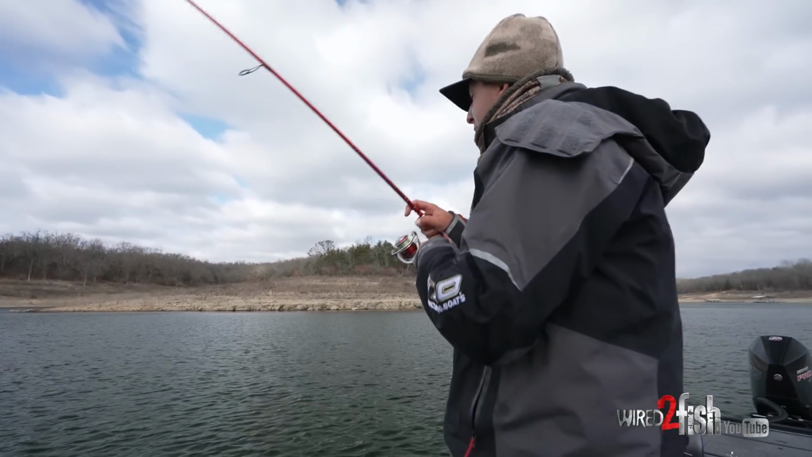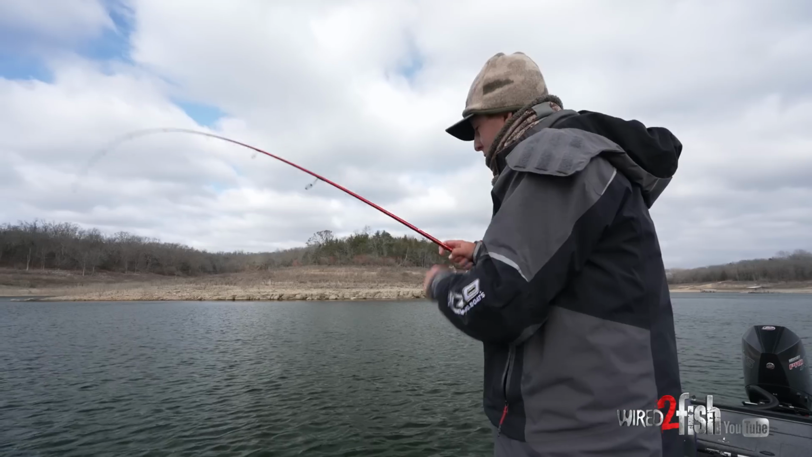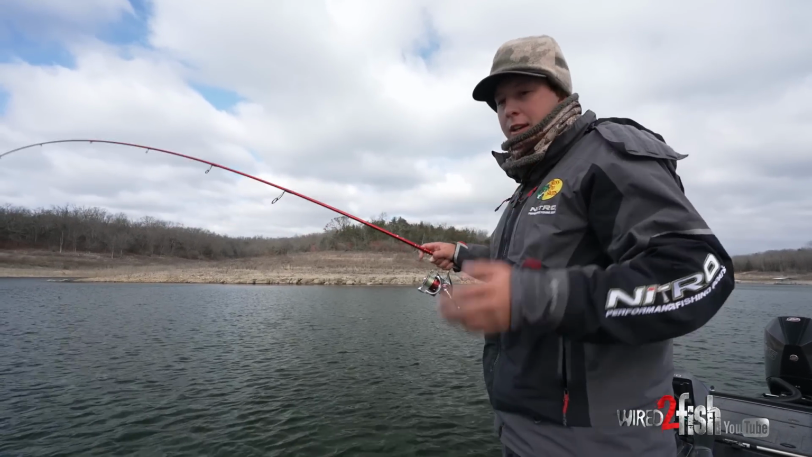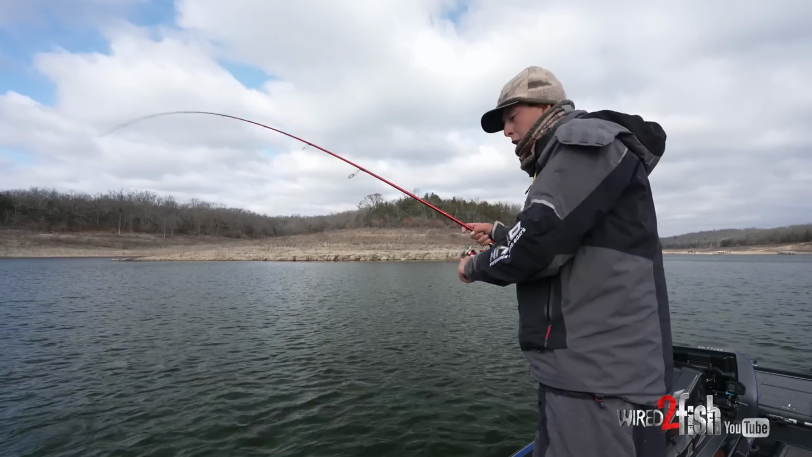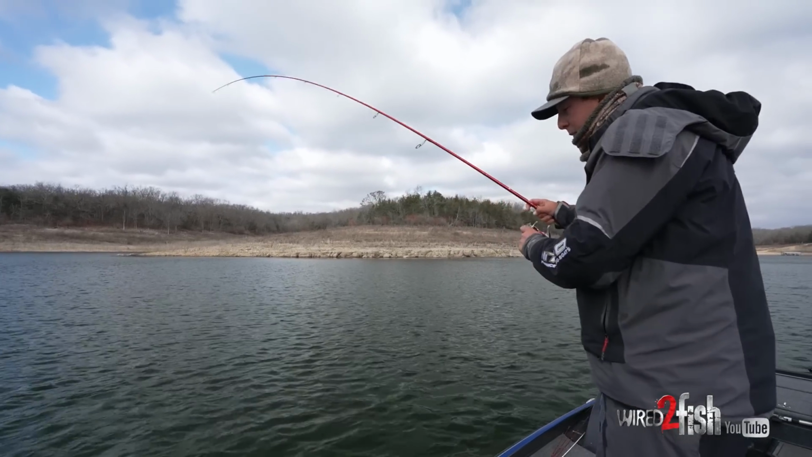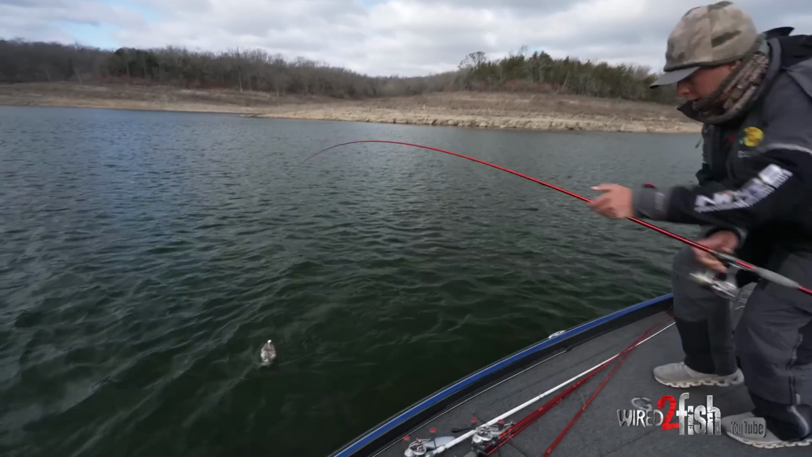Whenever it comes to wintertime fishing, just looking for shad is the key. If you find what they're eating, you're going to find the fish. So just always remember that this time of year, you've got to be around the bait.